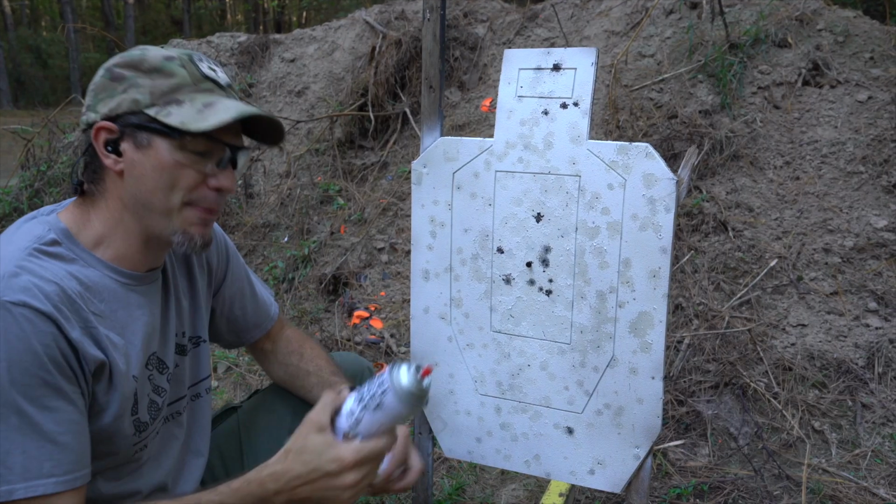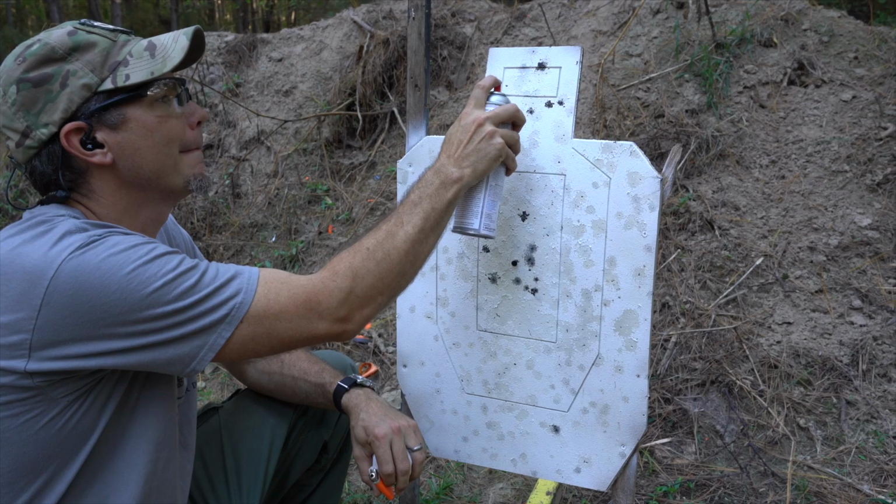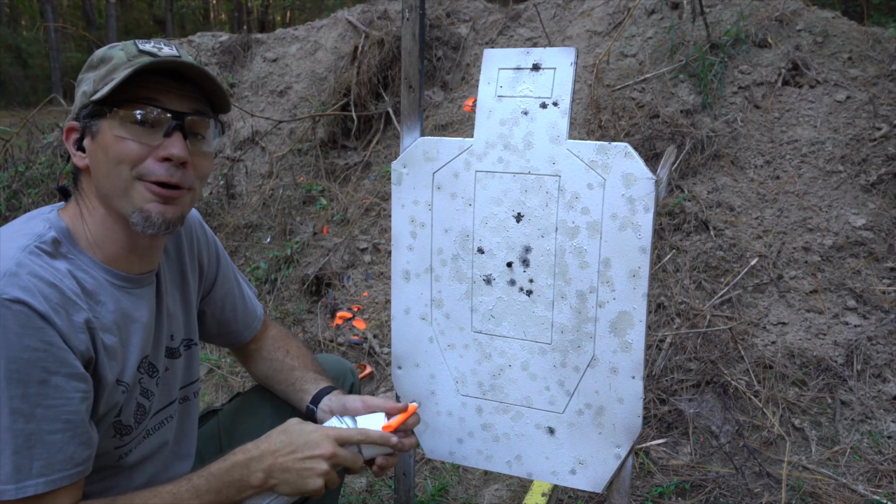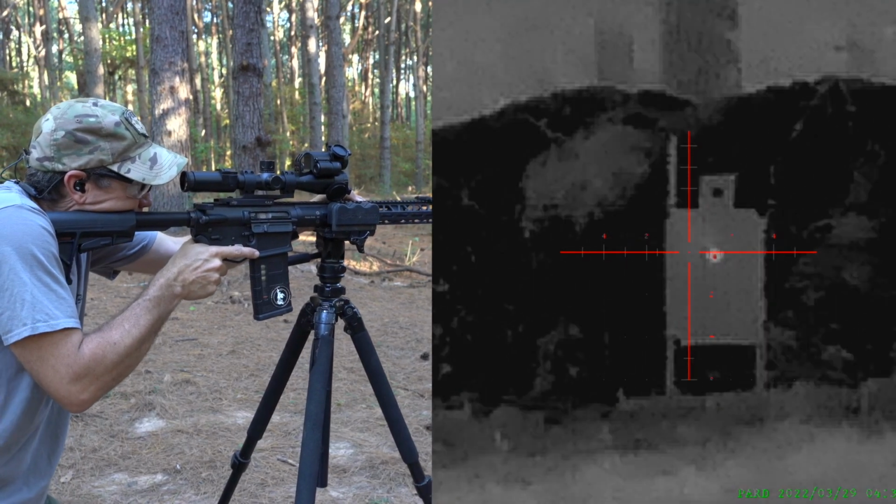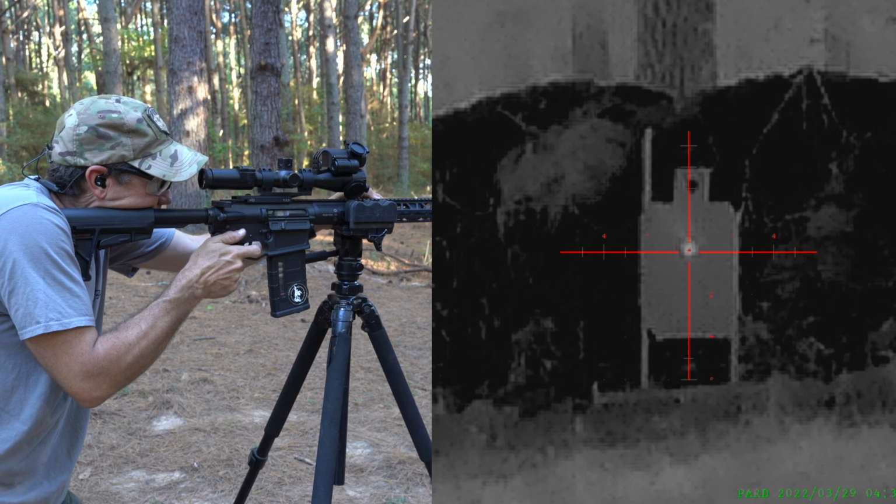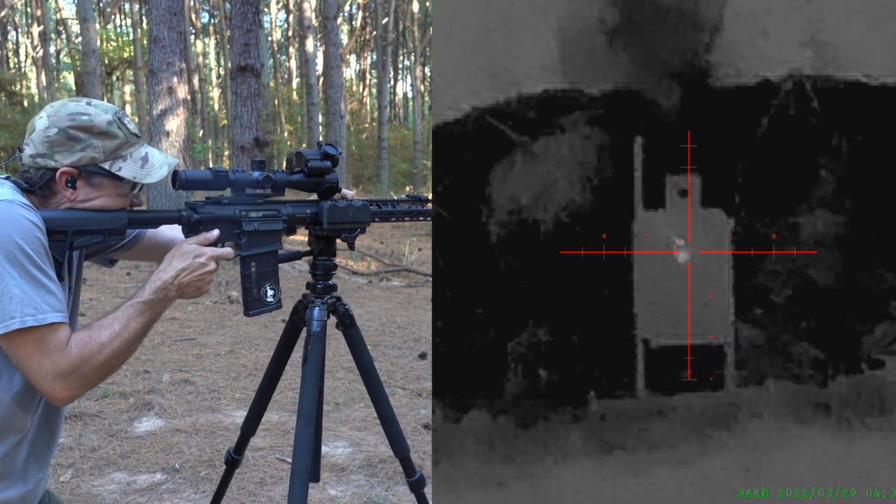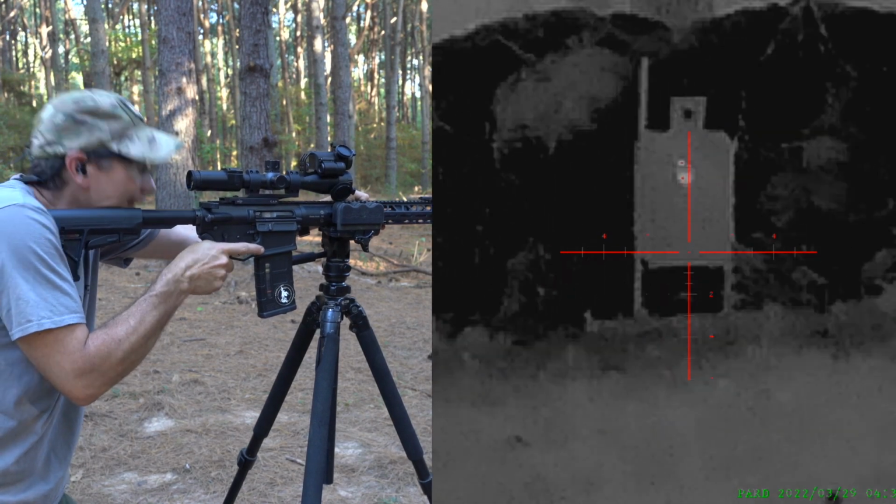However, spray paint comes out cold. So when I put a dot in the middle of this head, we're gonna see that as a cold spot, so now we can do 2 different things. Roofing tack shining well. We're gonna put a round in it. These are some 168 AMAX that I had from Angel Fire. All right, and it looks like we're about 4 inches too high. So let's send another one.